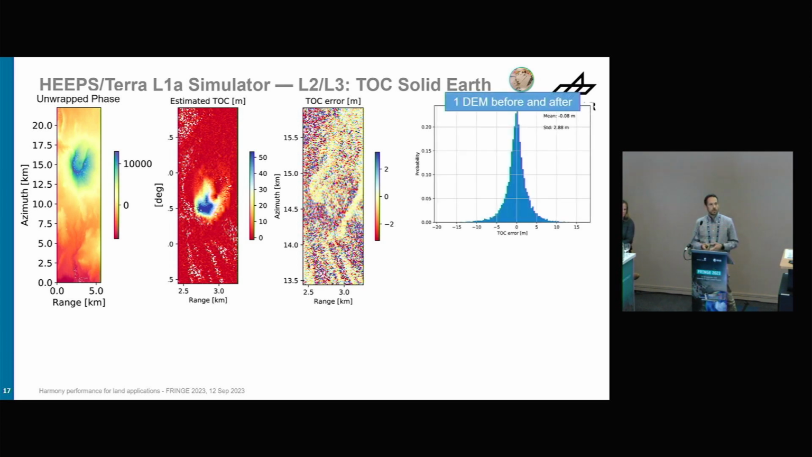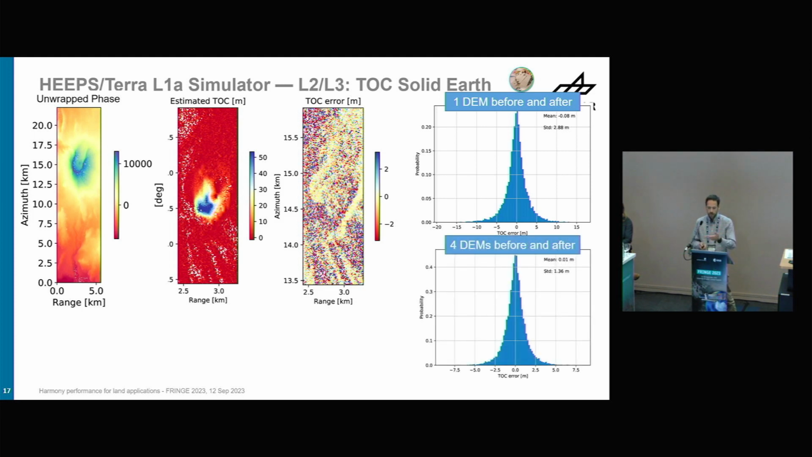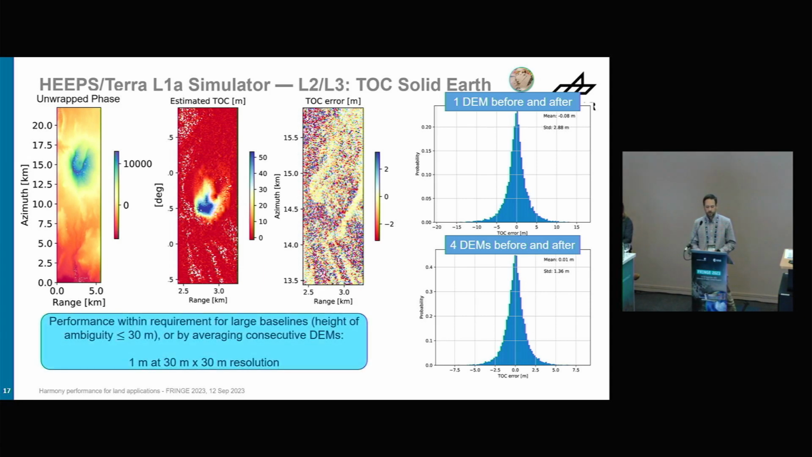And then finally, we measure the histogram. In this particular case, we see that we don't meet this requirement of 1 meter. We are simulating this 40 meter, and the radar backscatter was not sufficient. As I said, one option would be to average DEMs before and after, then our standard deviation improves accordingly. But of course, this has to be done with care. If we want to meet this requirement of 1 meter at this 30 meter by 30 meter resolution, we need maybe to develop a concept to try to use smaller heights of ambiguity or use dual baseline phase unwrapping approaches.